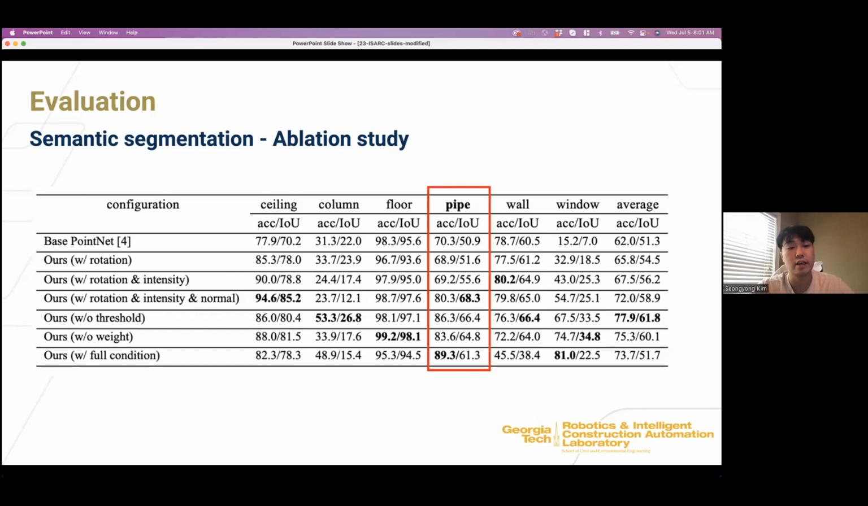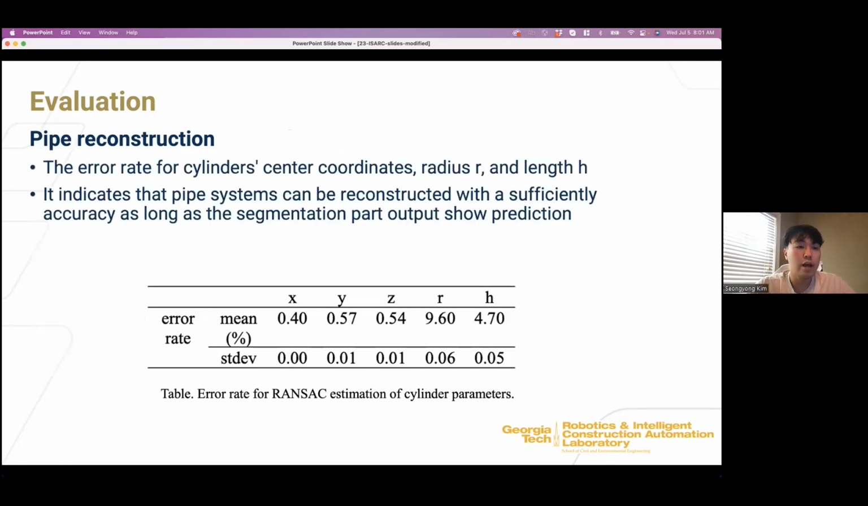Regarding the class imbalance issue, we additionally apply the threshold or the weight method. And here is the evaluation for the pipe reconstruction. We know that it highly depends on the result from the above sections, but we can get sufficient accuracy.